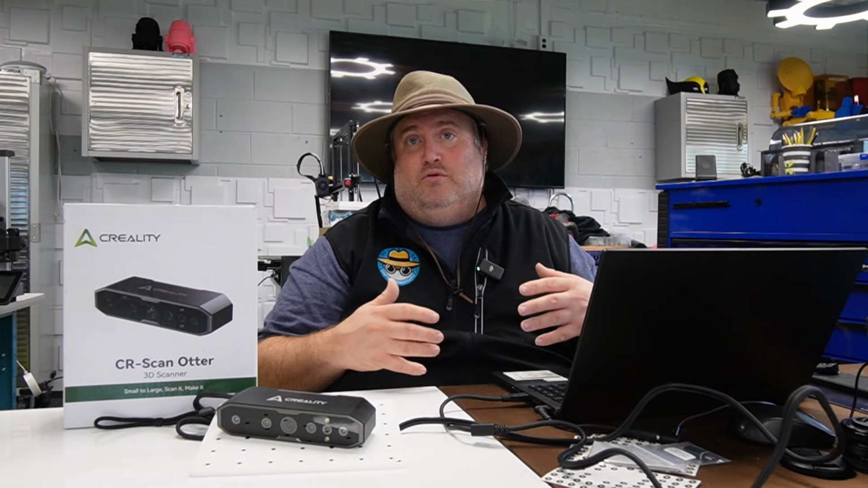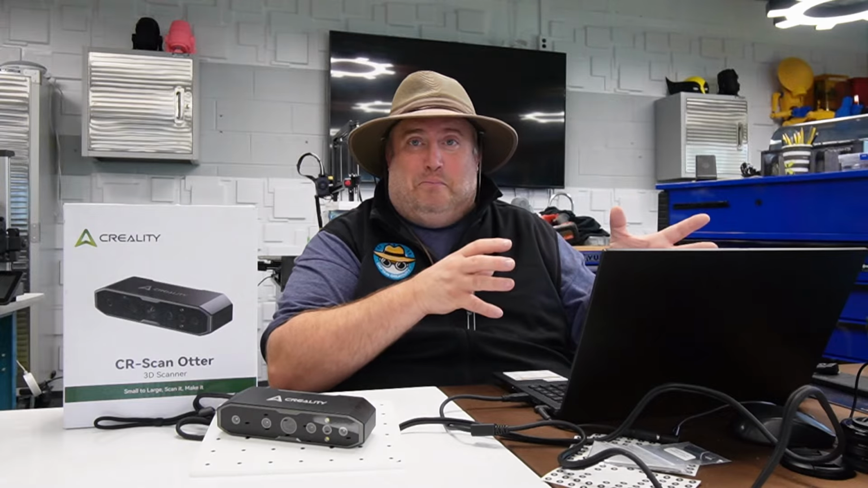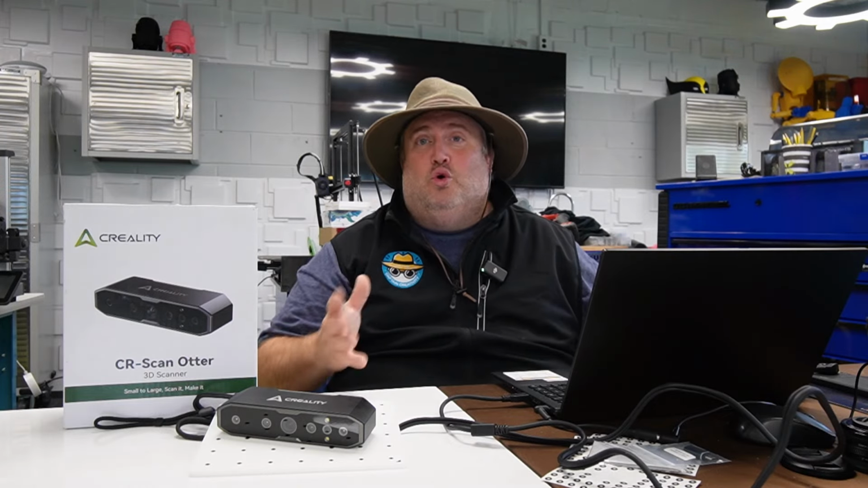For makers overall, yes, definitely. I think it's great to scan all kinds of objects that you want to 3D print. Whether you're an enthusiast or a cosplayer, to be able to scan a model in and then print it, or scale it up and then print it, it's a cool product to have.